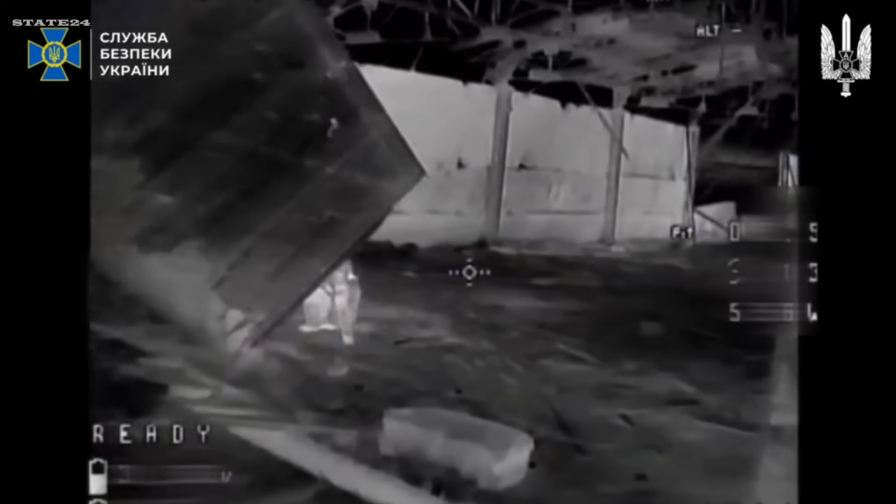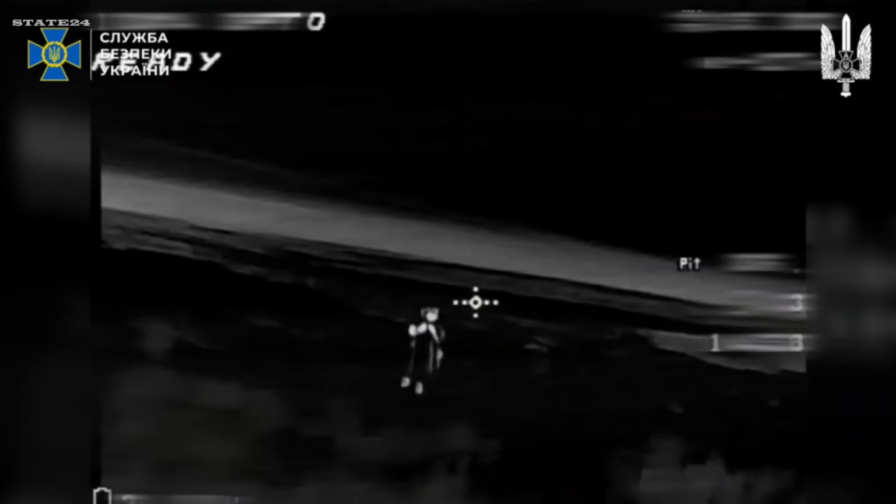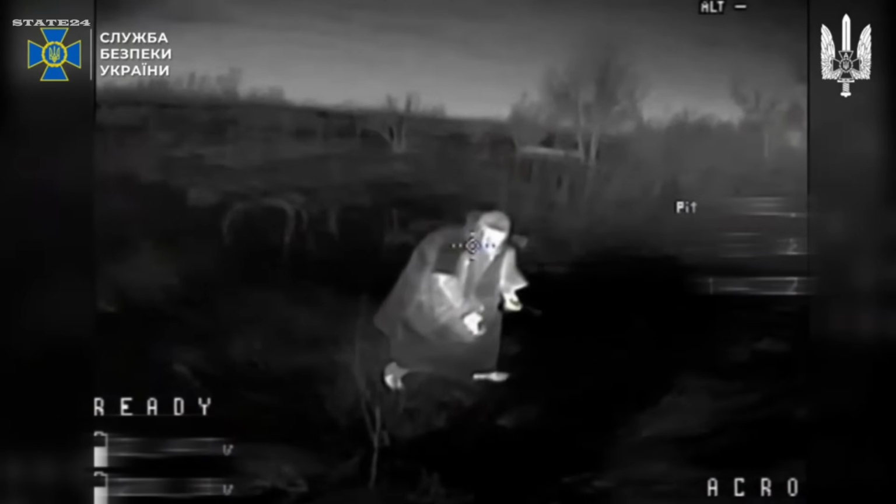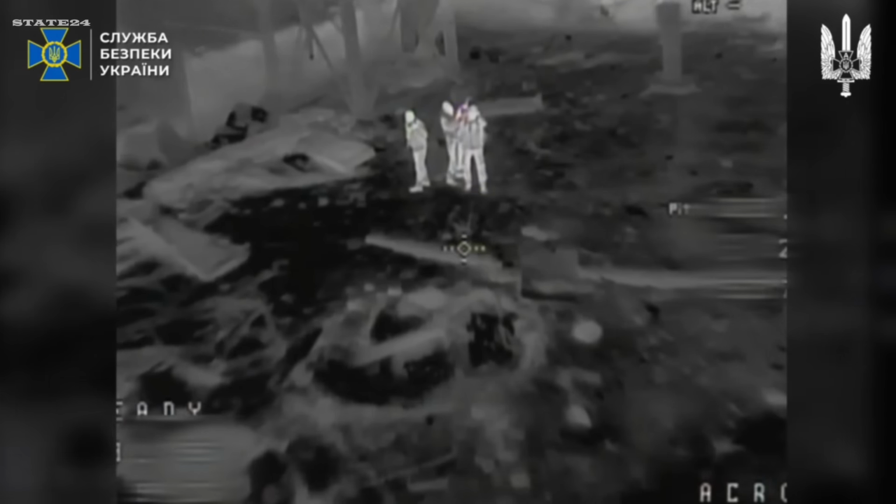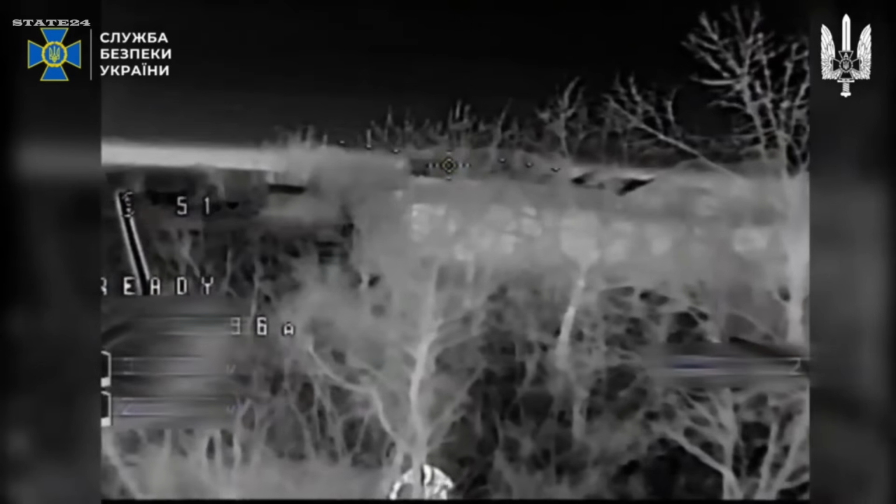Some are moving carefully, trying to stay low, convinced the night is hiding them. Others are completely still. The old instinct of freeze and disappear. None of it works against a thermal sensor. Body heat doesn't negotiate. It doesn't dim. It doesn't blend into the background. In complete darkness, these soldiers are actually easier to find. No visual noise, no movement confusion, just a clear heat signature moving across a cold ground.